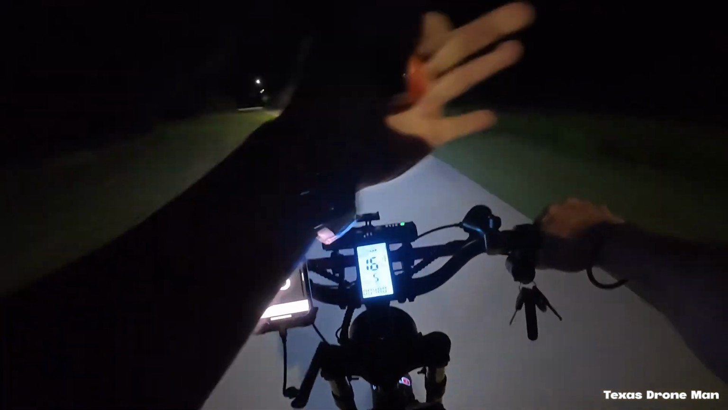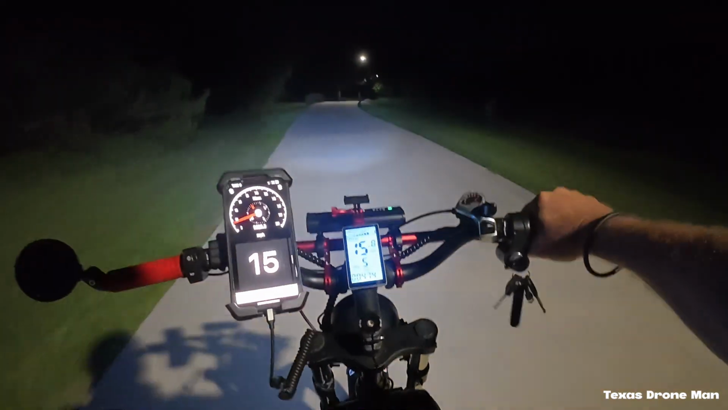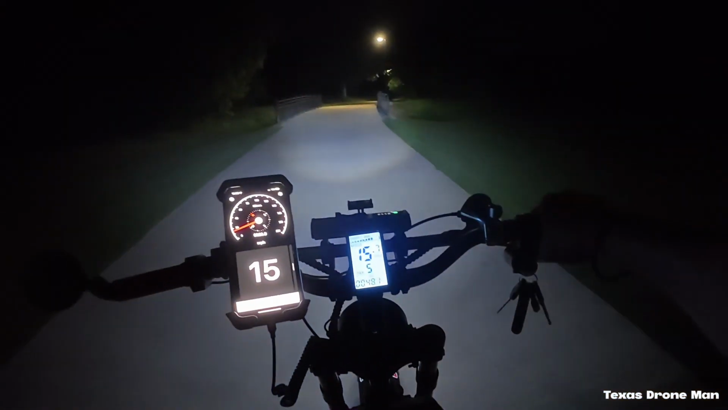I might take that road that goes over a bridge and go up in that neighborhood and see what that neighborhood is called.